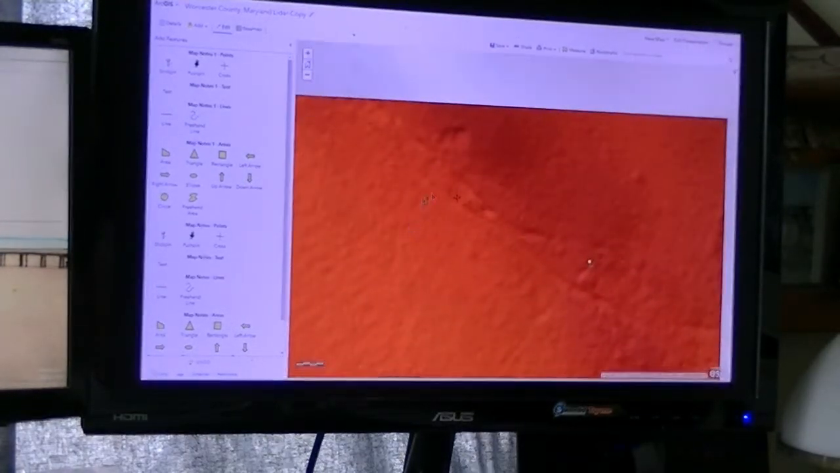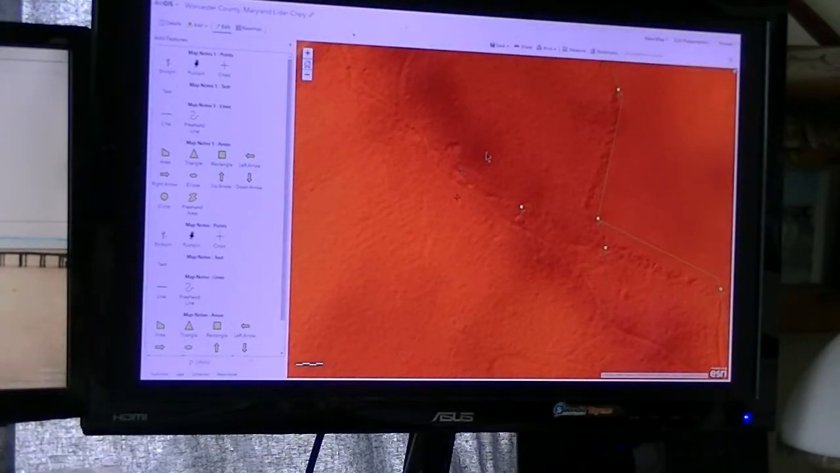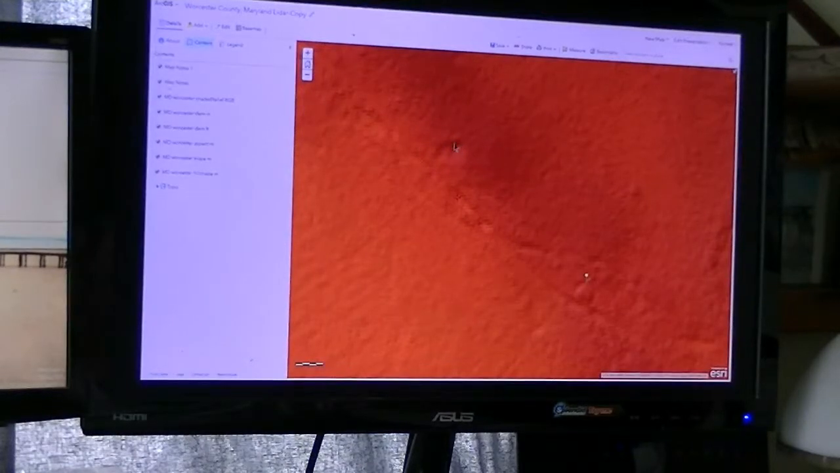And if you notice, this really is obvious. Let's take, click on one of the dark pixels. Let me close that.